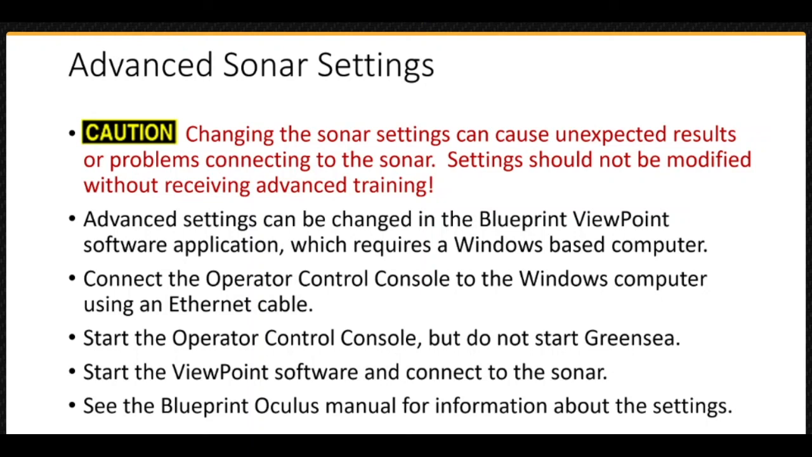Advanced settings can be changed in the Blueprint Viewpoint software application, which requires a Windows-based computer. Connect the operator control console to the Windows computer using an Ethernet cable. Start the operator control console, but do not start Greensea. Start the Viewpoint software and connect to the sonar. See the Blueprint Oculus manual for information about the settings.